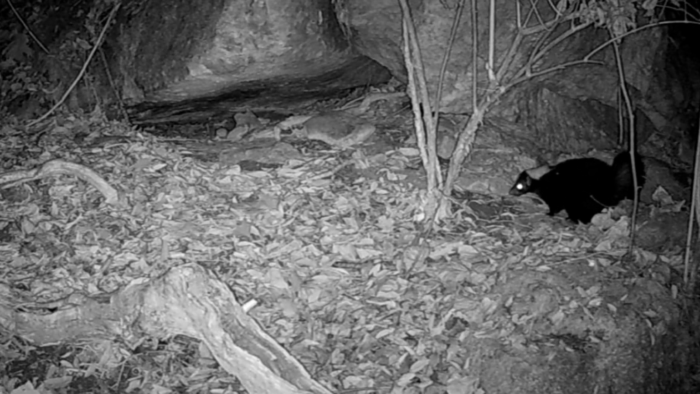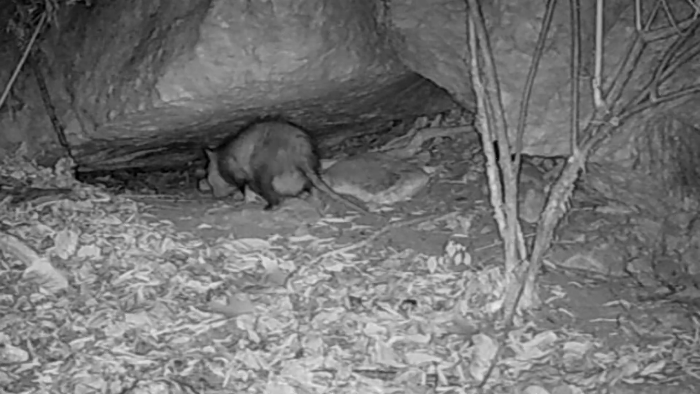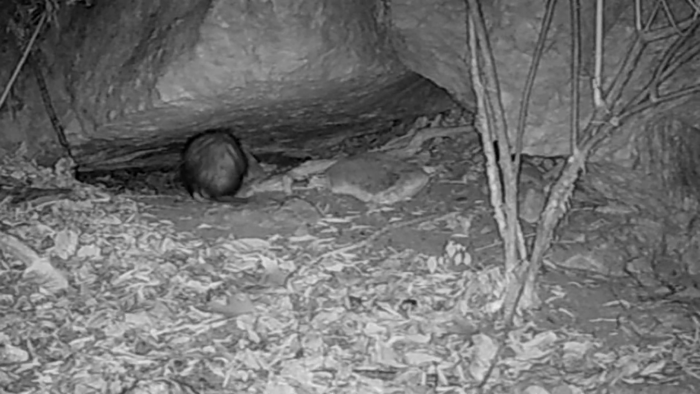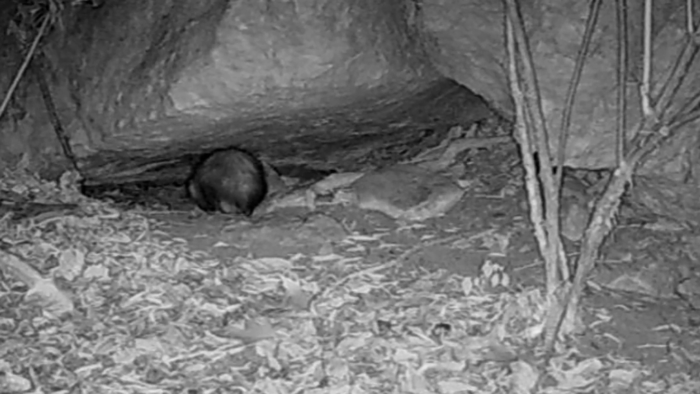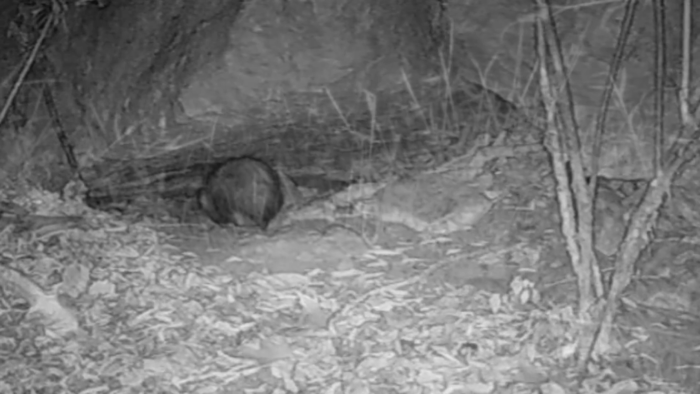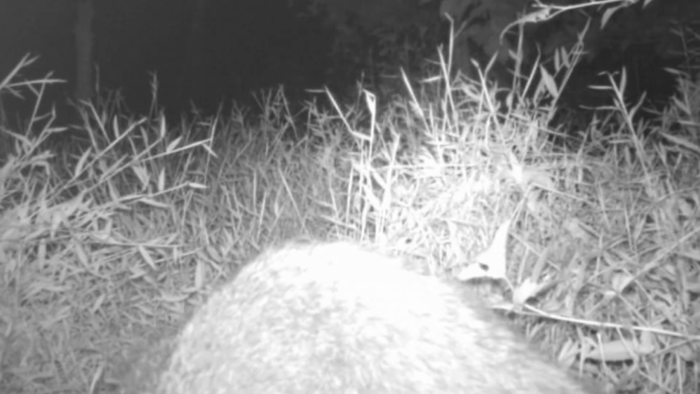What he's up to. He's just enjoying the night, I guess, looking for bugs. And the old possums, on a rainy night, they coming in. They gonna turn in. Don't disturb old Dirty Dan.